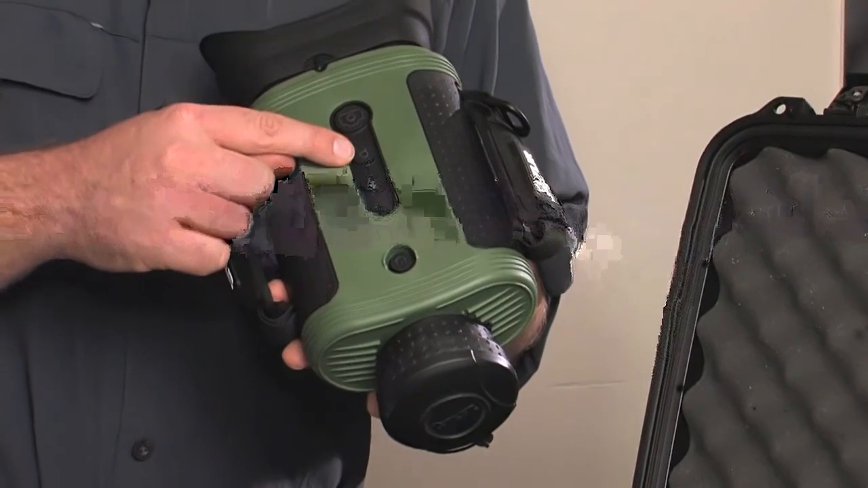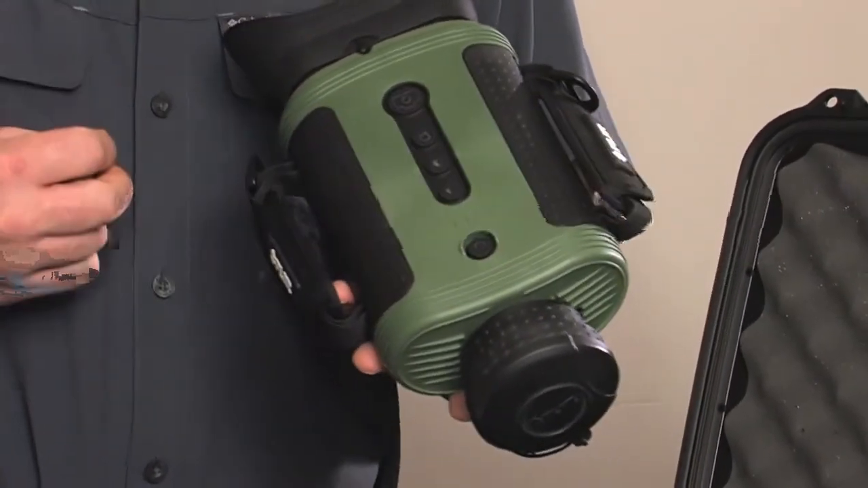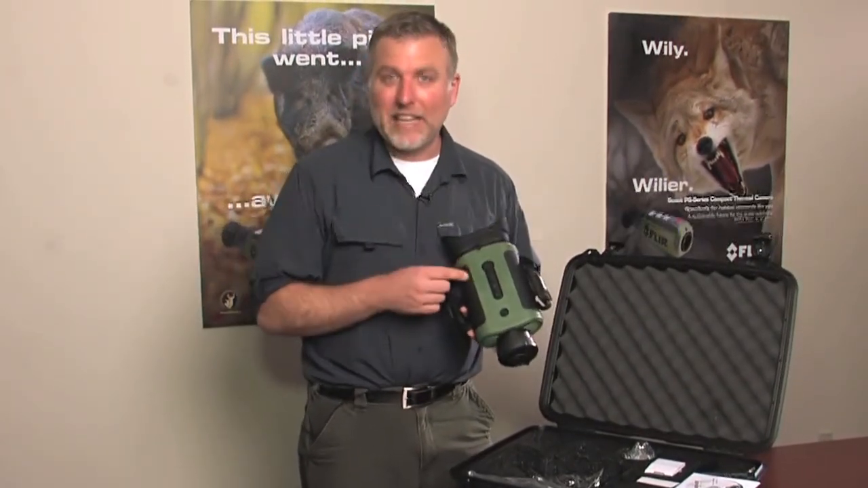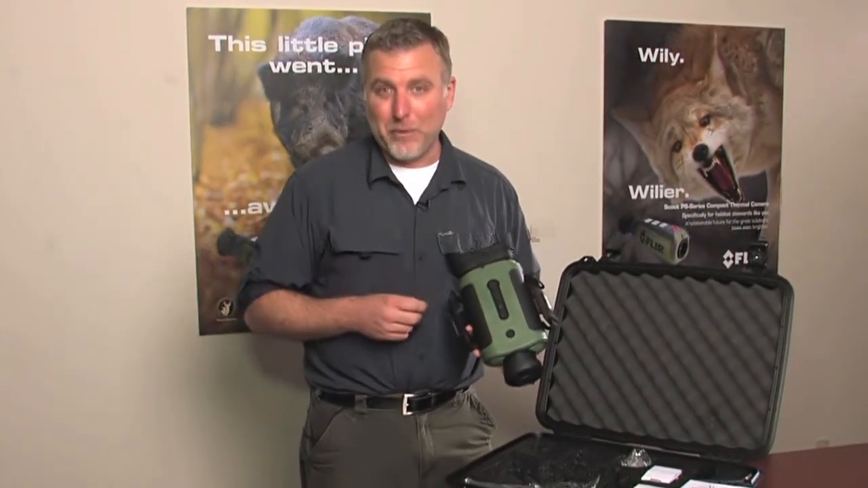Next, we have the zoom button. On the BTS X, push it once to engage 2x zoom. If you have the BTS XR, push it again and it'll engage 4x zoom. Push it one more time and it'll enter standard mode.